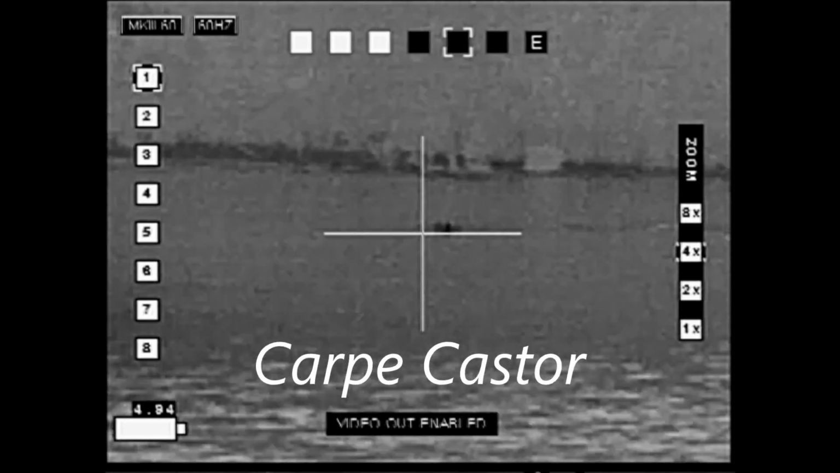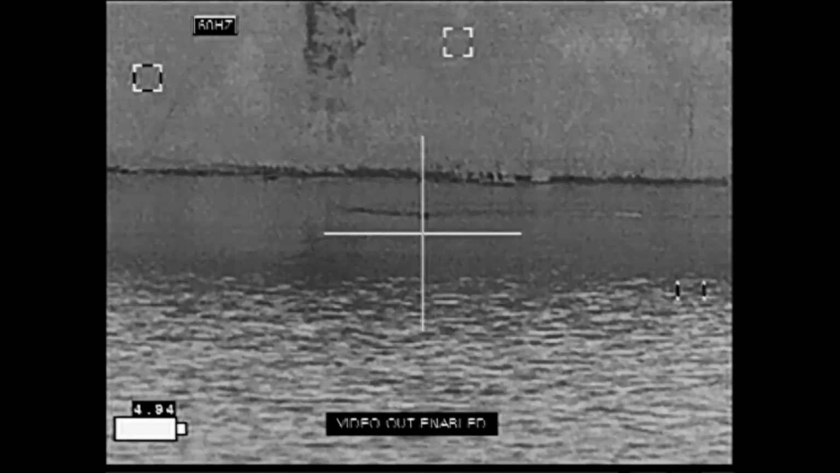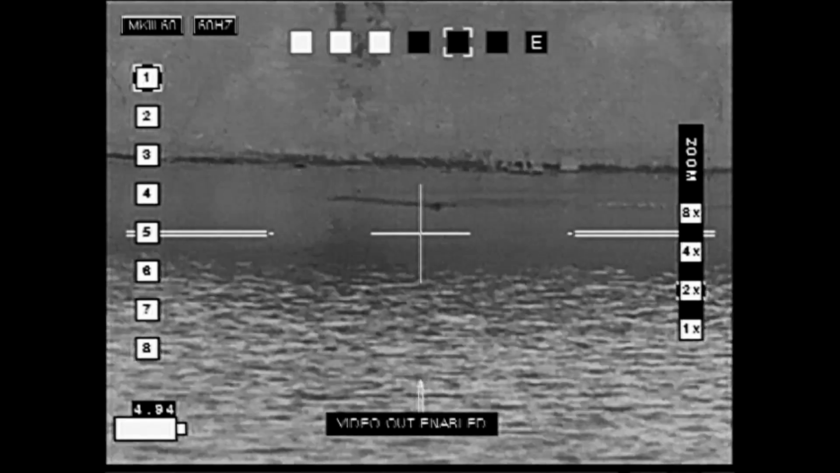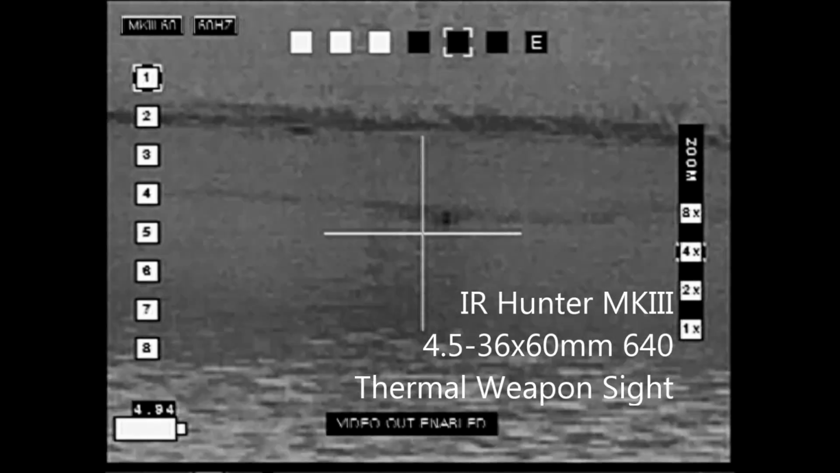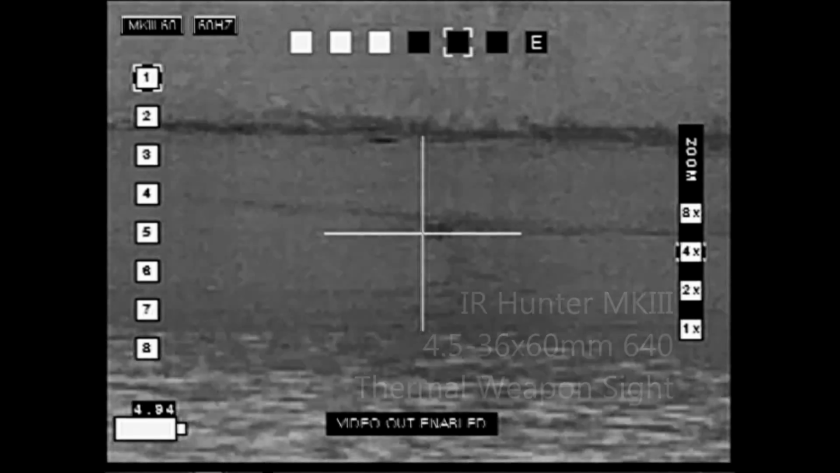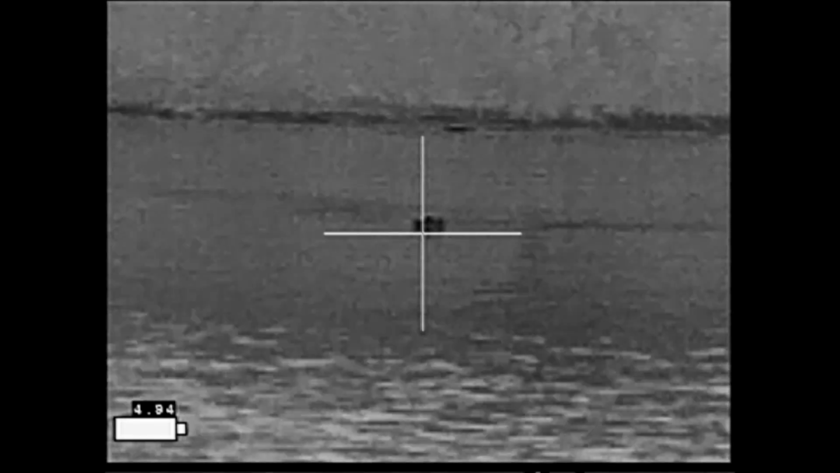Carpe Castor. Buddy of mine said he had a problem with beavers on his pond. They dammed up the pond, causing it to back up and flood in areas where he didn't want any flooding. So he went out and sat for a few hours watching the beavers. Finally decided to take a shot at a couple of them. And as you'll see right here, the shot looks pretty good.